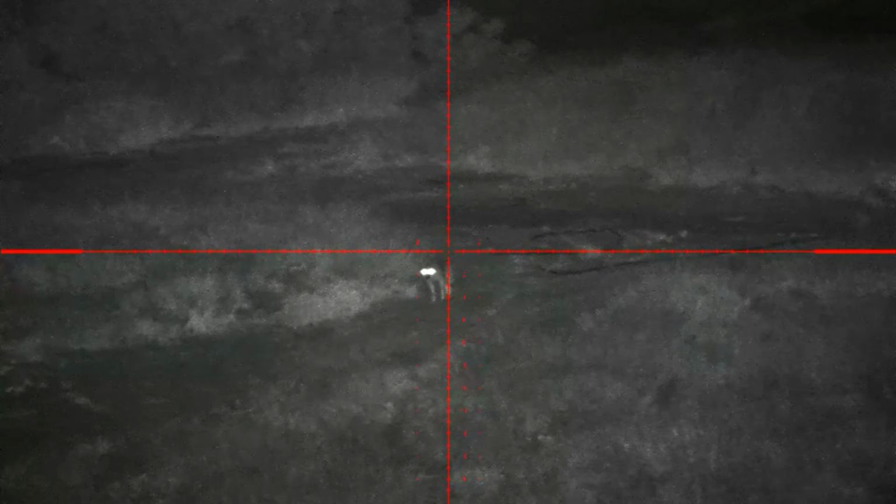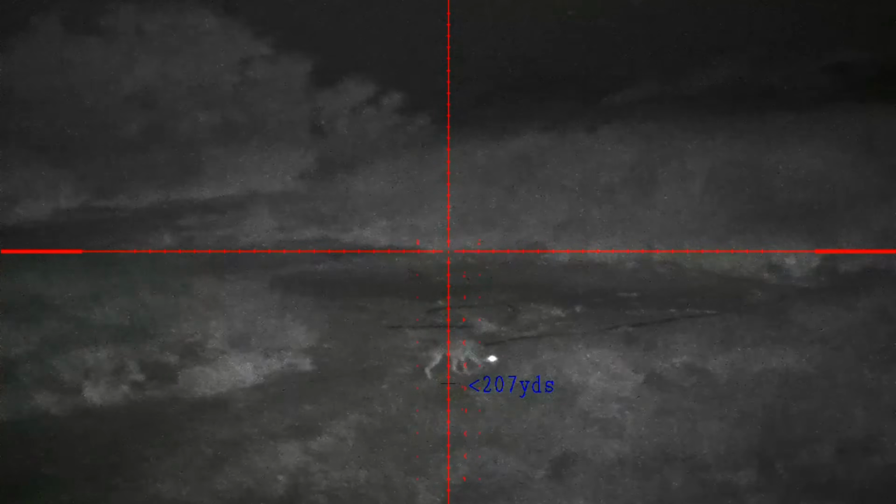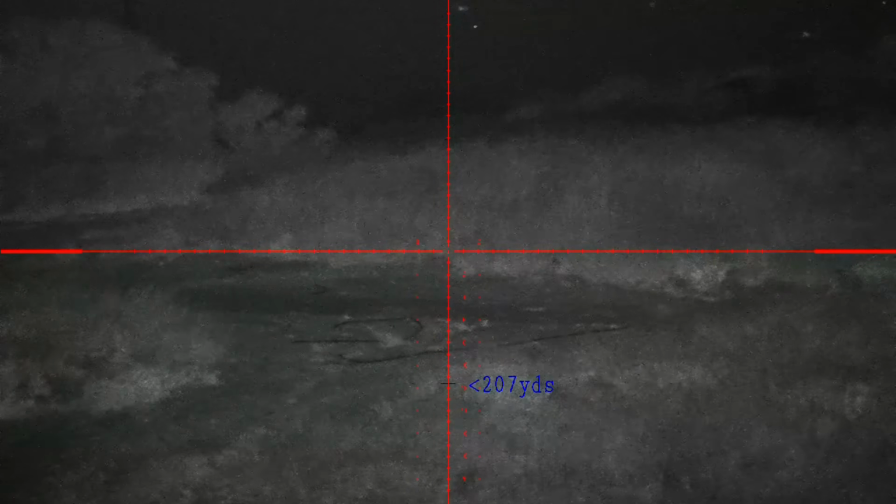I started hearing the coyotes, and then I started seeing them come down the trails and down into that ravine where I hoped they would connect with one of these trails that goes right past us. And I was hoping I'd get a shot, within 50 yards was really the goal.